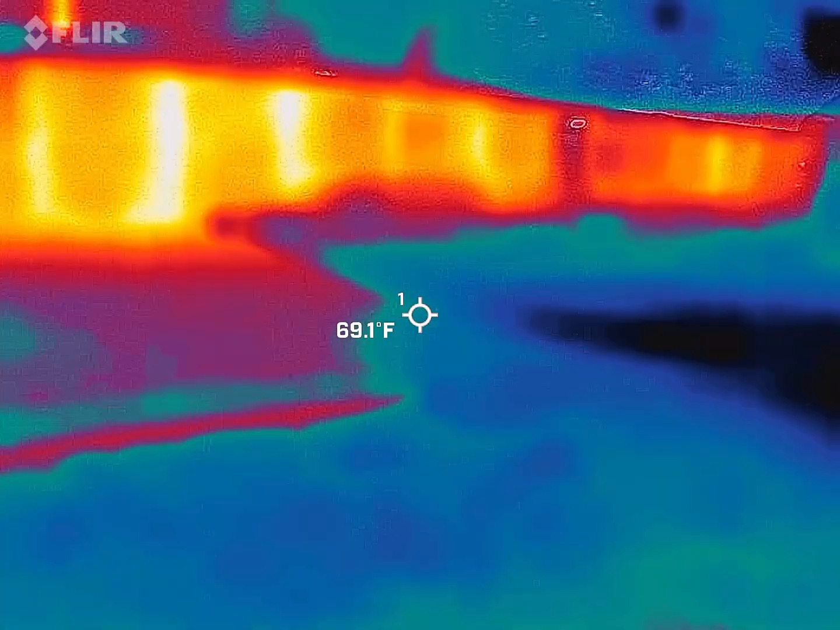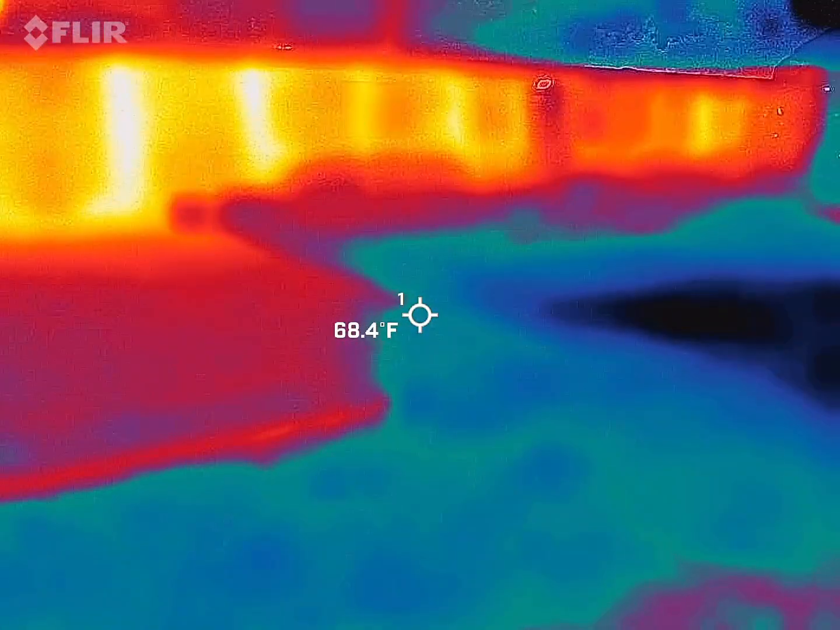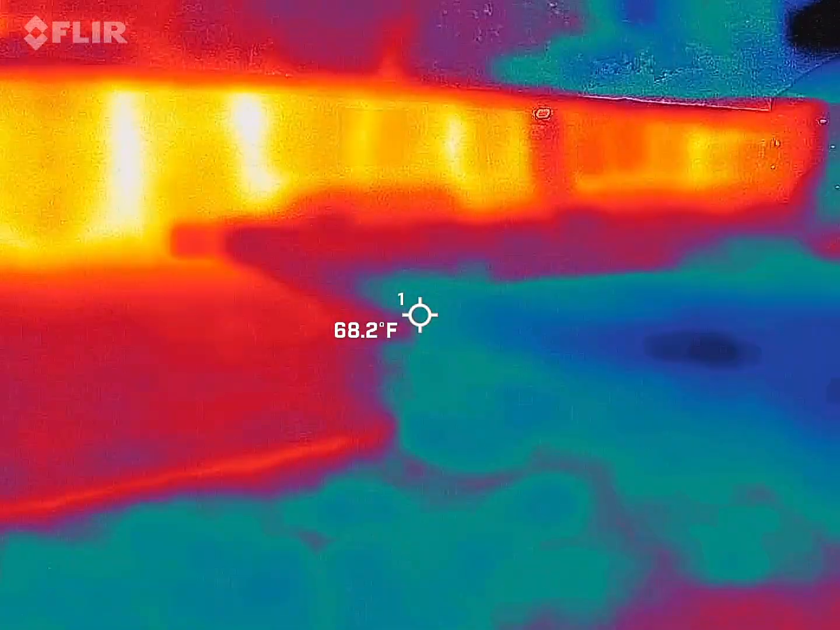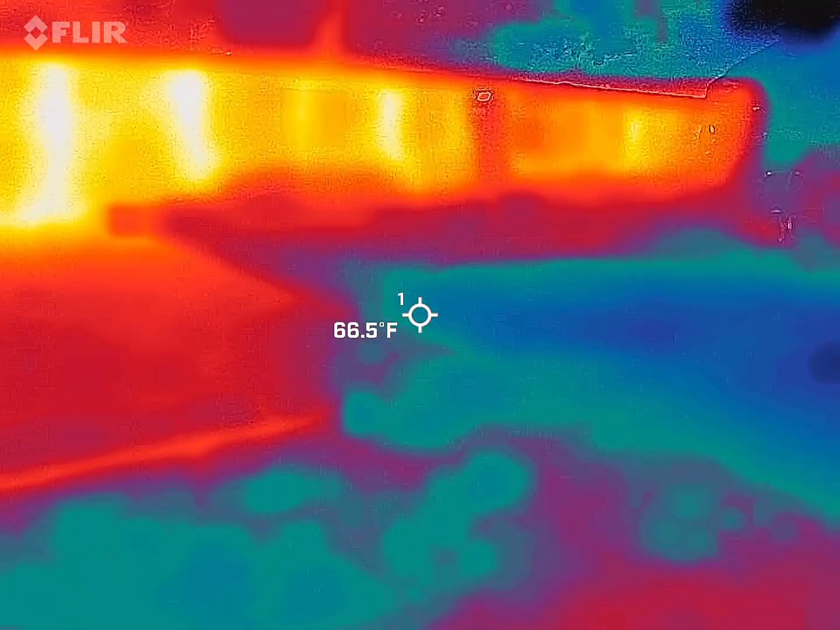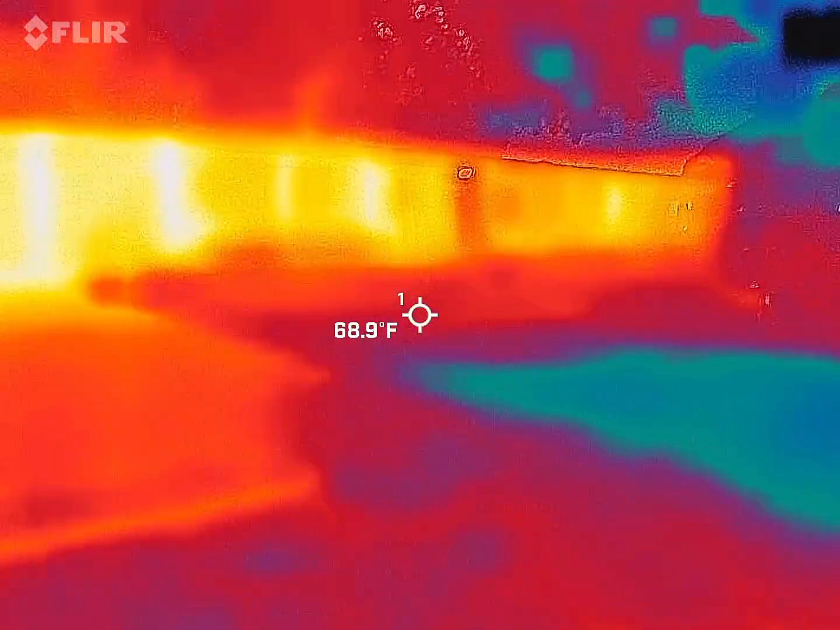I guess that's the intention. You looking for ghosts? I don't know what I'm doing. It's a tour, so. But you're not videotaping and looking back at it? All different kinds of recordings. Interesting.